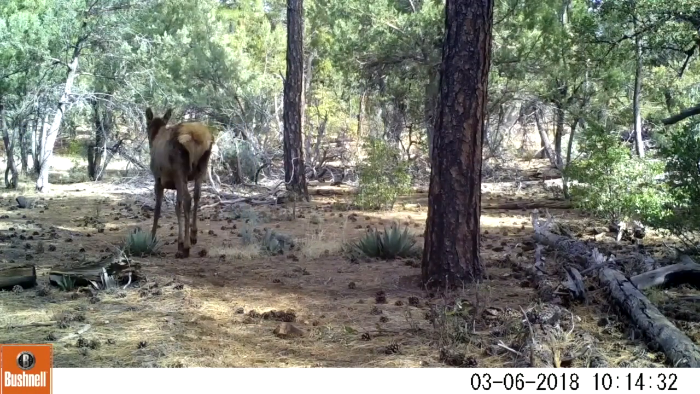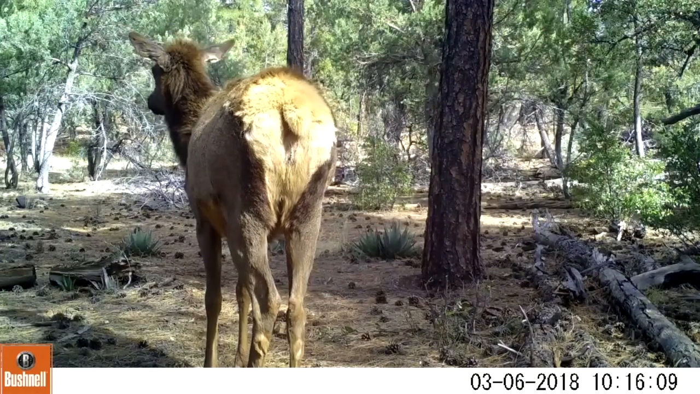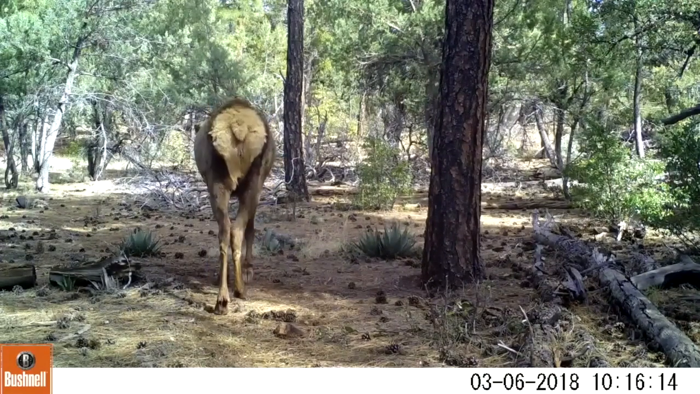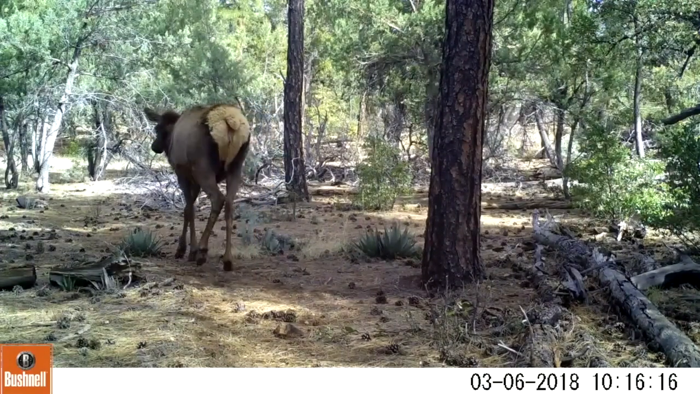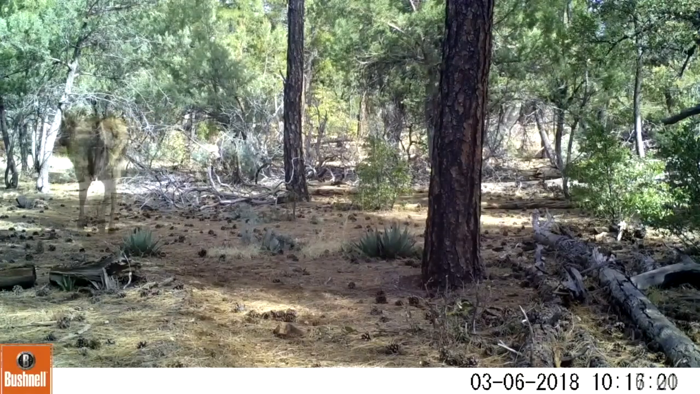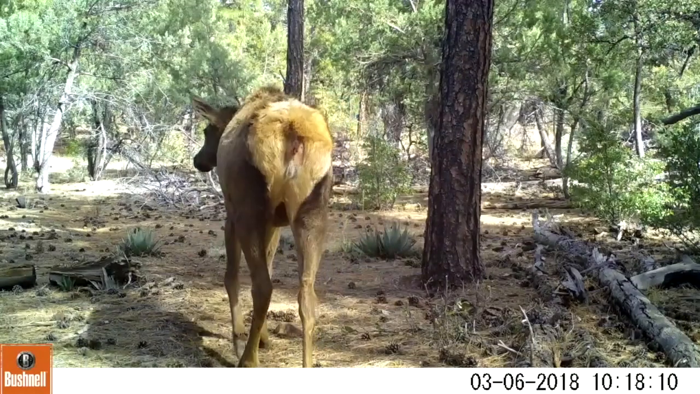Mountain lions obviously concentrate a bit more on deer. They're easier to take down, but they will take down elk, but especially calves. But it appears that a lot of the cows still have calves, so there hasn't been a lot of predation this year.